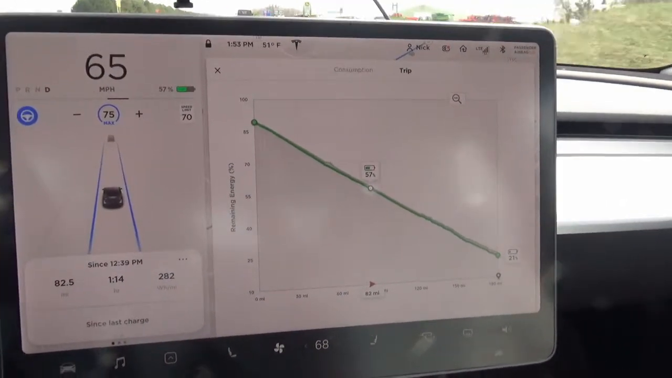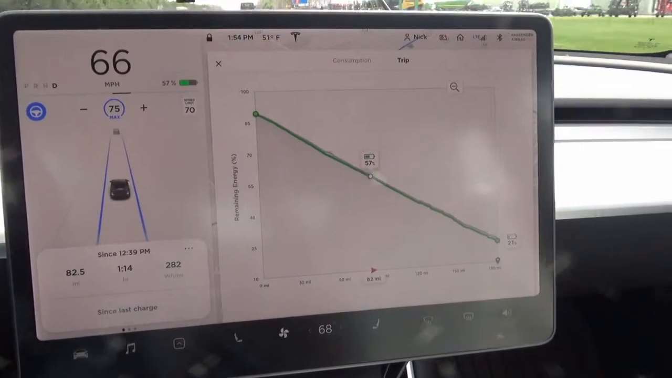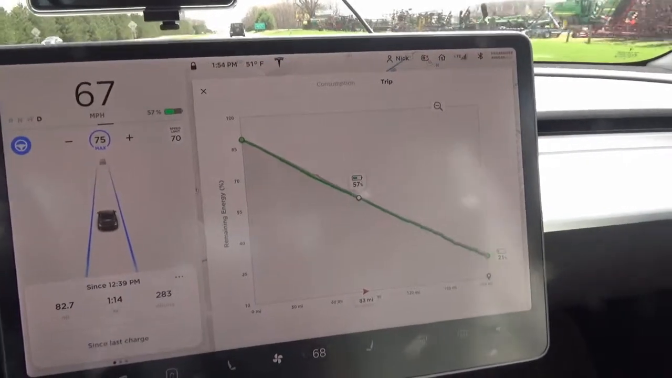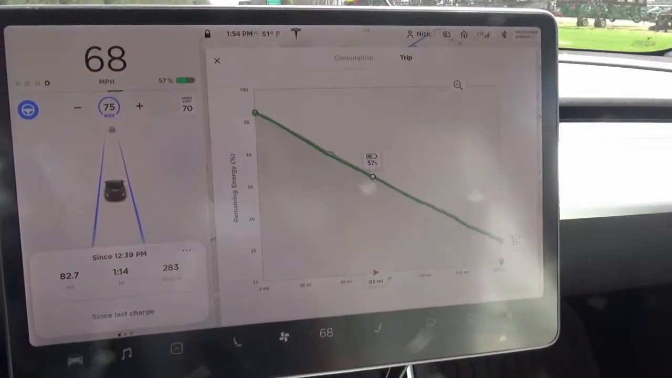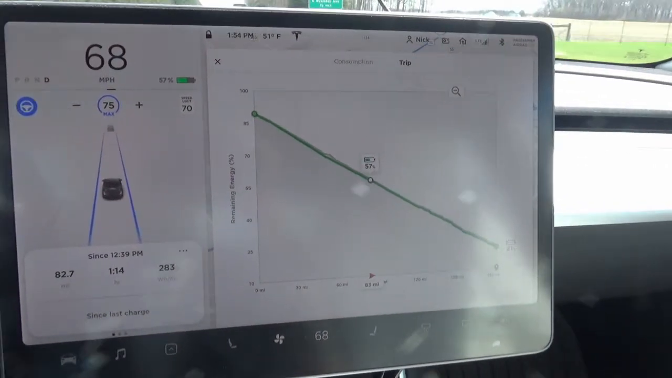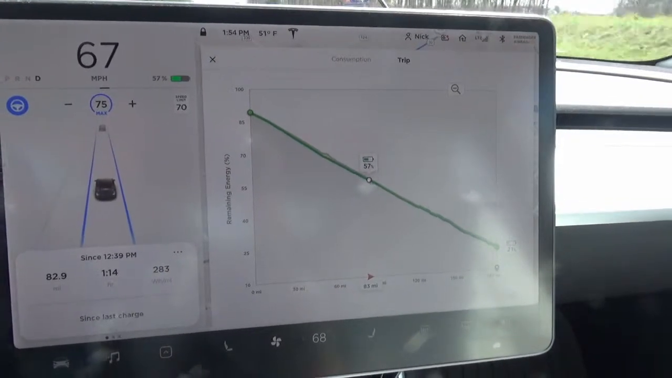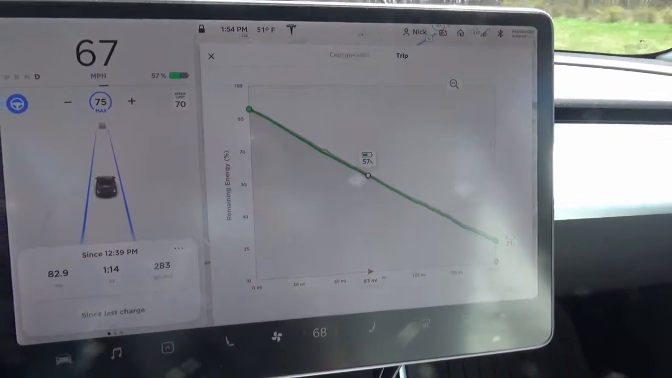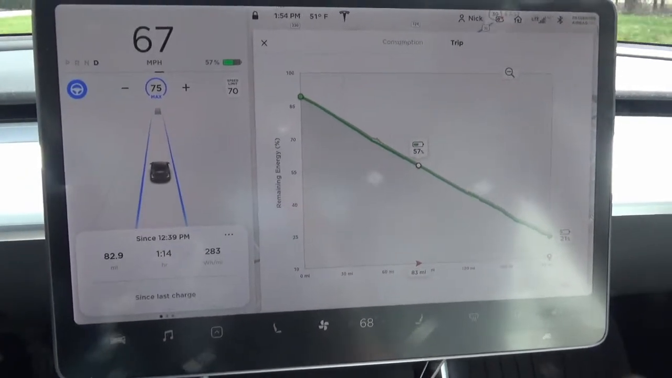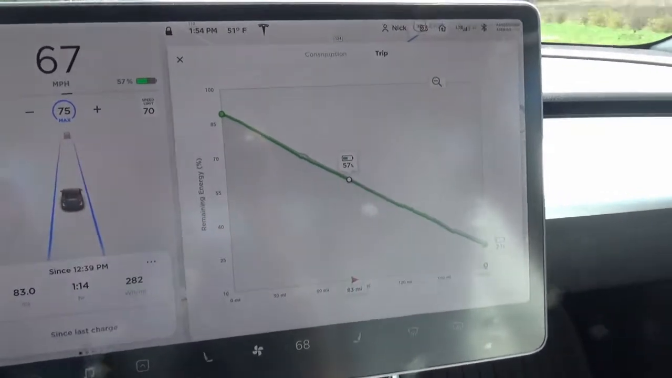So right about 20% is what it's estimating now. I actually got it recalculated a little bit. I wasn't losing as much. I've actually gained in efficiency since I've turned more of an eastward path. I'm not getting as much headwind, or winds blowing on the front end of the car, slowing me down. So it's looking pretty good.